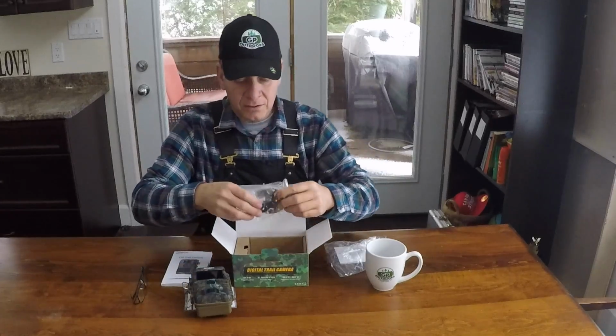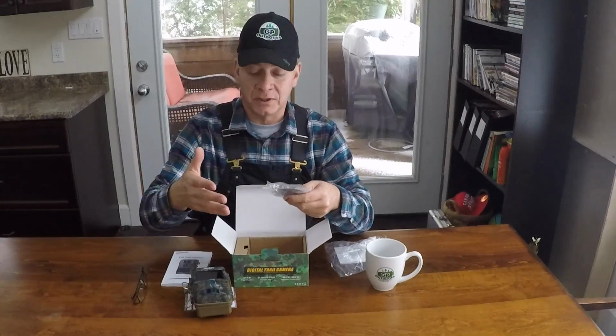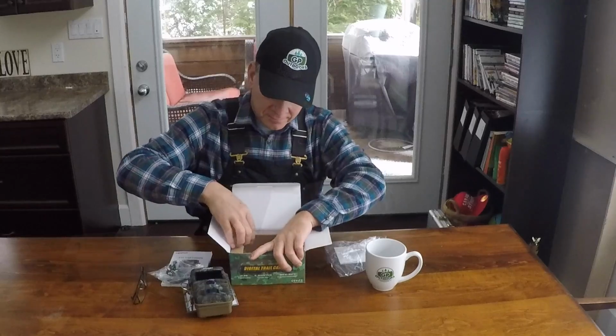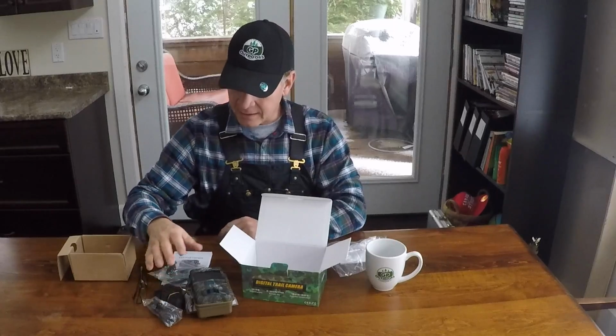And this unit, which I thought was nice, in addition to having the screen on it, also comes with a hard mount, which most of them don't. So it comes with a base as well as an adjustable mount. So if you want to screw it to a tree or to a limb, you can tilt it, change direction or angle of it, and then lock it in, which is pretty handy. It also came with the tree strap, and it also comes with a USB cable. So if you don't want to take your SD card out and put it in the computer, you can actually connect your computer directly to the camera. So that's pretty handy. That's a lot of stuff.